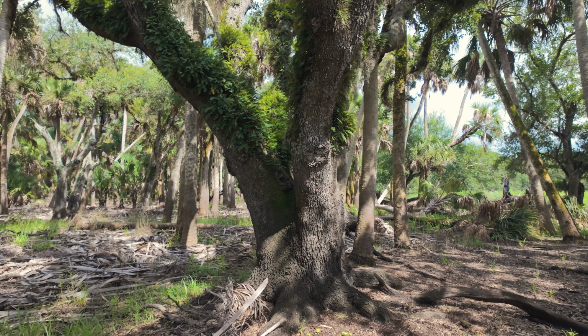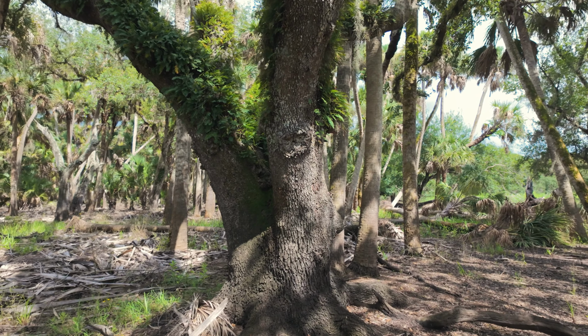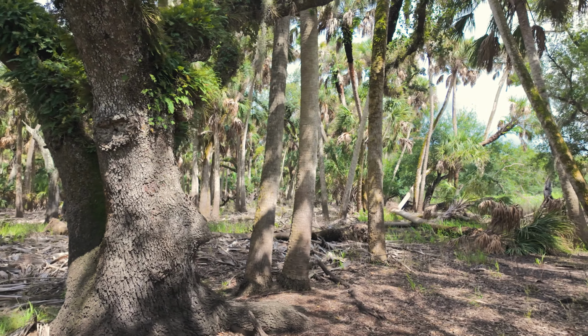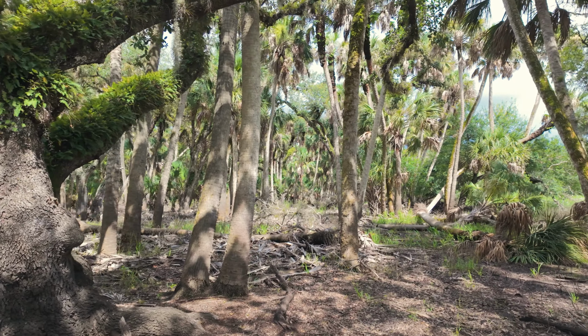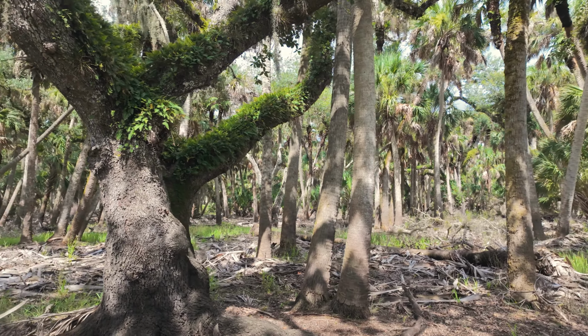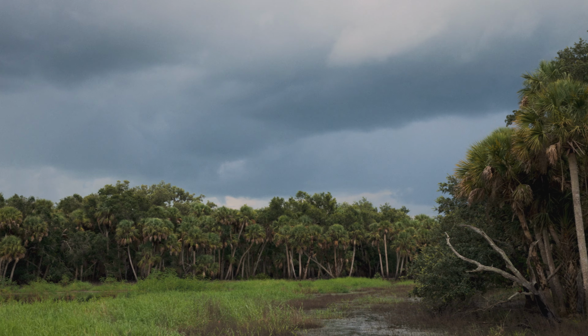So I just got some lunch and I'm back out looking for a few more compositions to photograph. I'm not sure if the audio's good because there's so much wind. I hear some thunder in the background, so there might be a storm passing through soon. Yeah, check out those clouds.